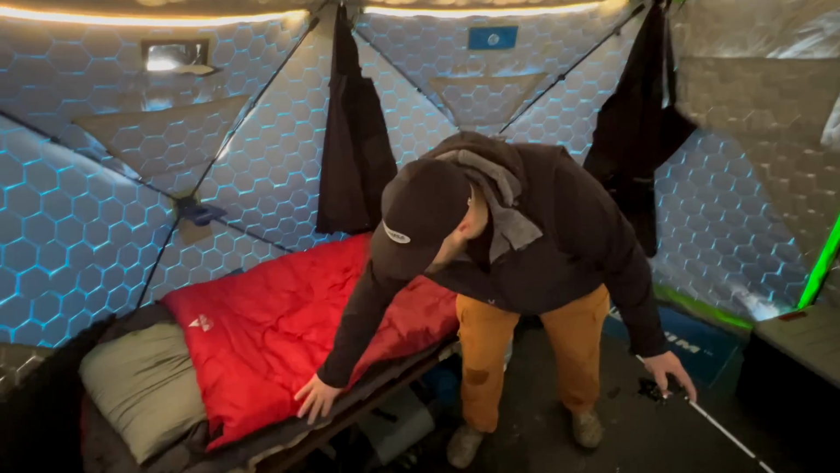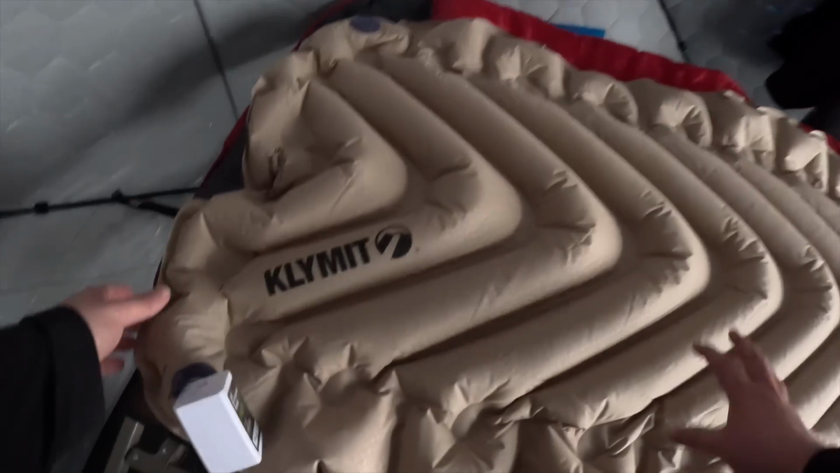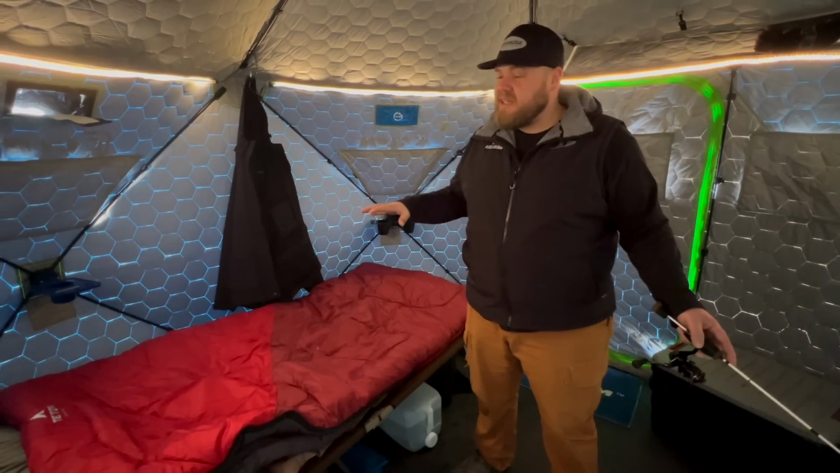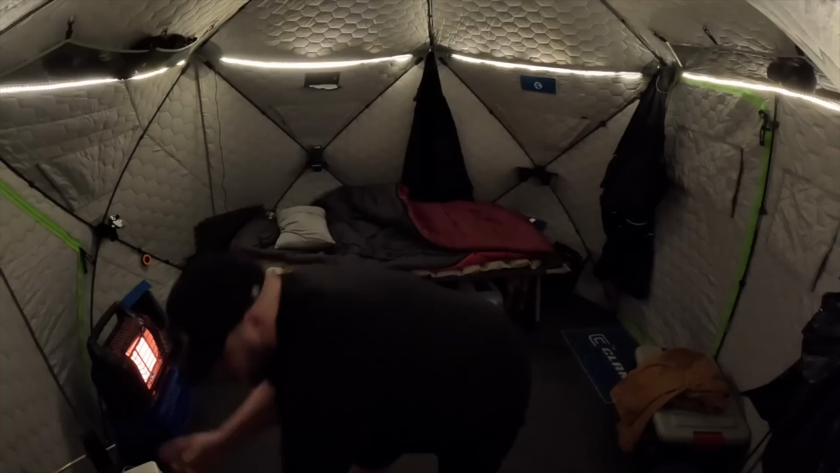I got a little blow up climate pad. It just inflates with a little battery powered pump and just helps keep, you know, that insulation between you and what's underneath so you don't get wet and cold. And I slept like a little baby last night. Just going to sleep. Rattle reel alarm already. See you still there. Yep.